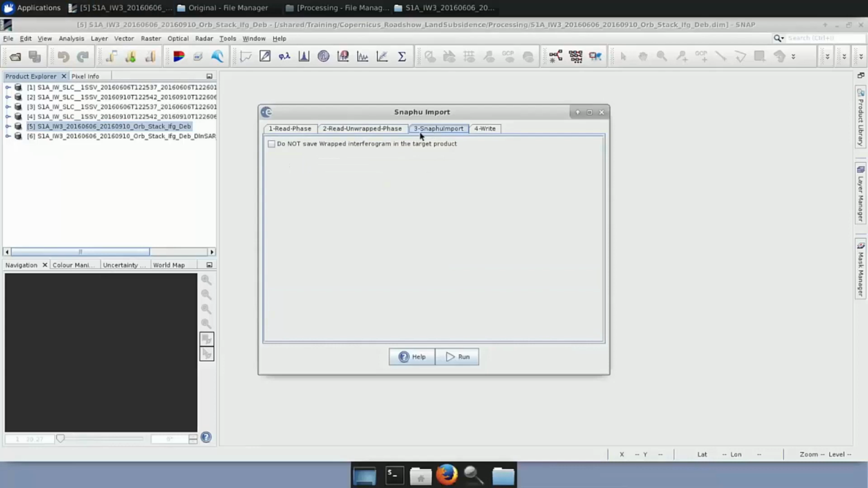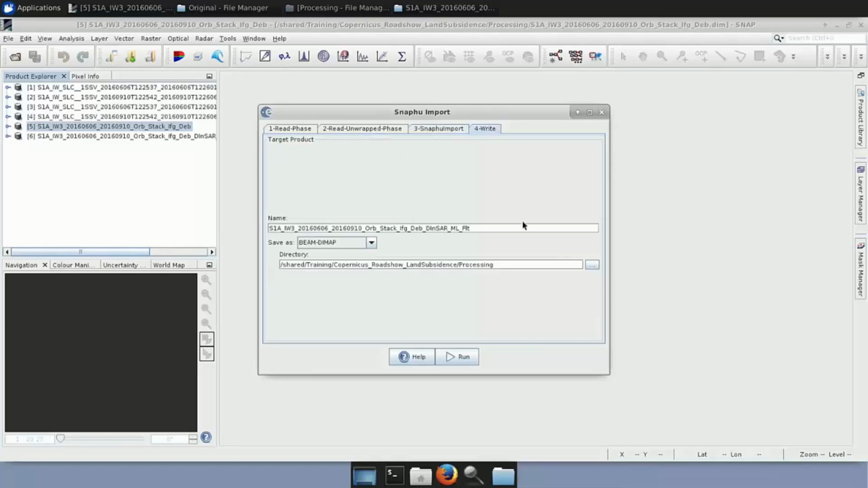Then in the SNAPHU import, just select Do Not Save Wrapped Interferogram in the target product, and on the right one you see the name, but since we don't want it to be overwritten, we just add this unwrap suffix and we click Run.